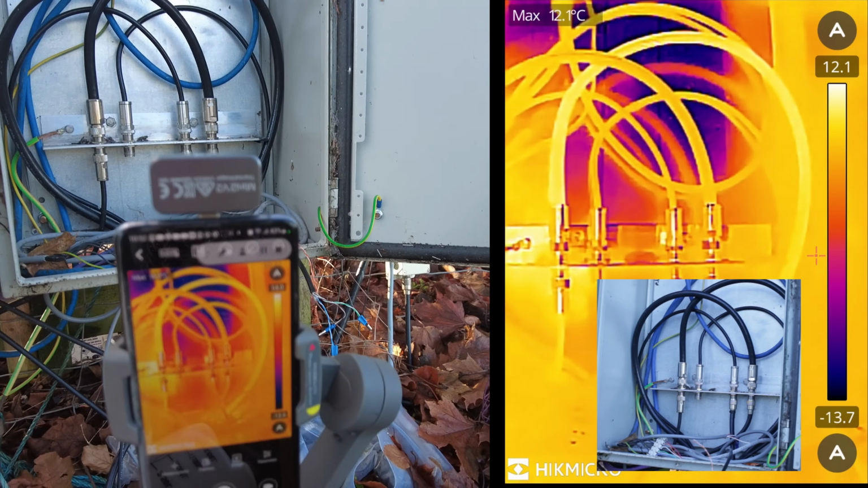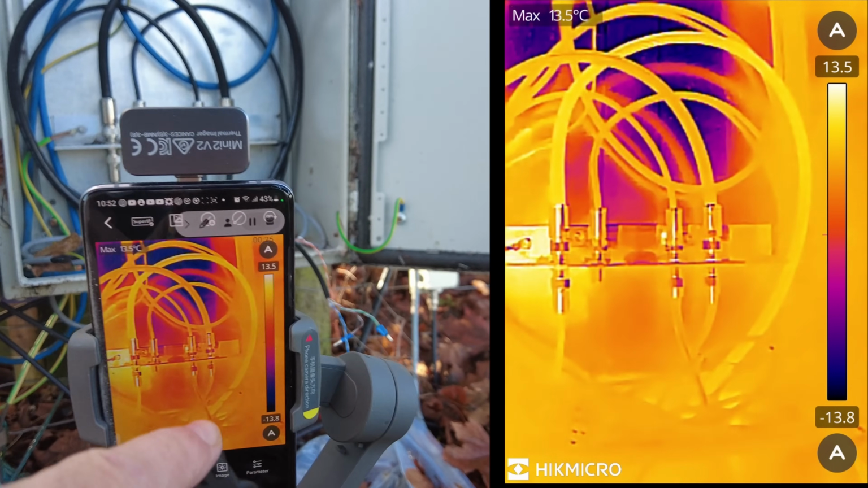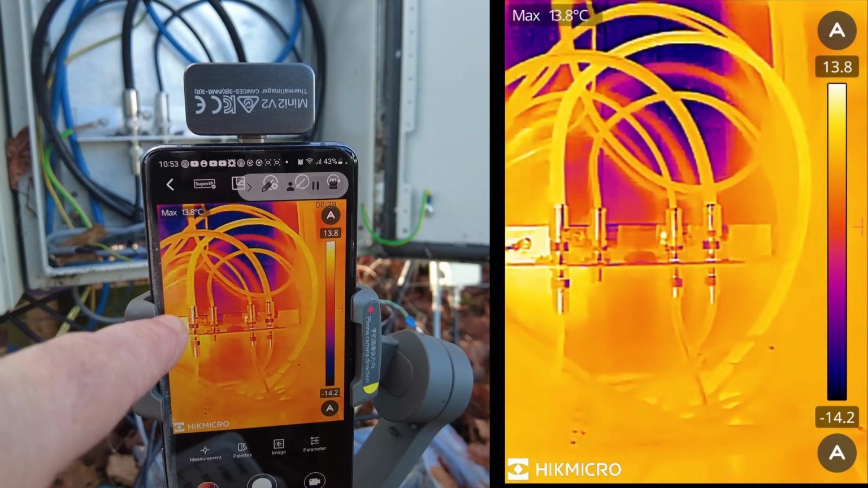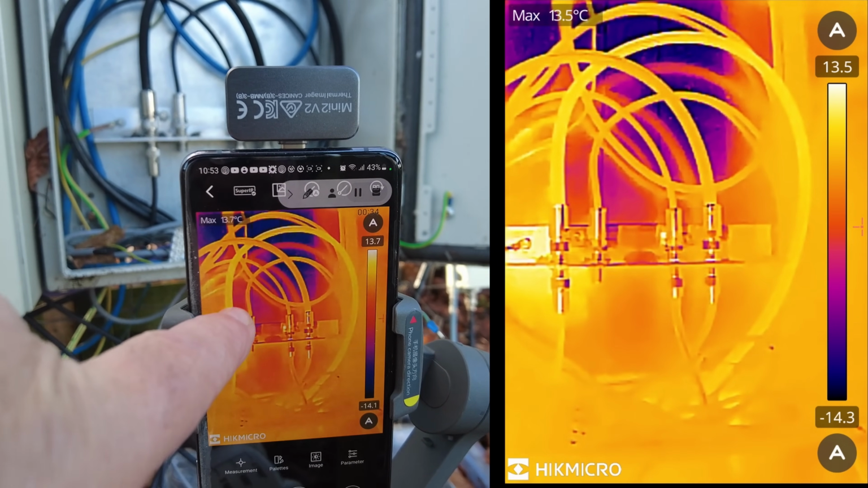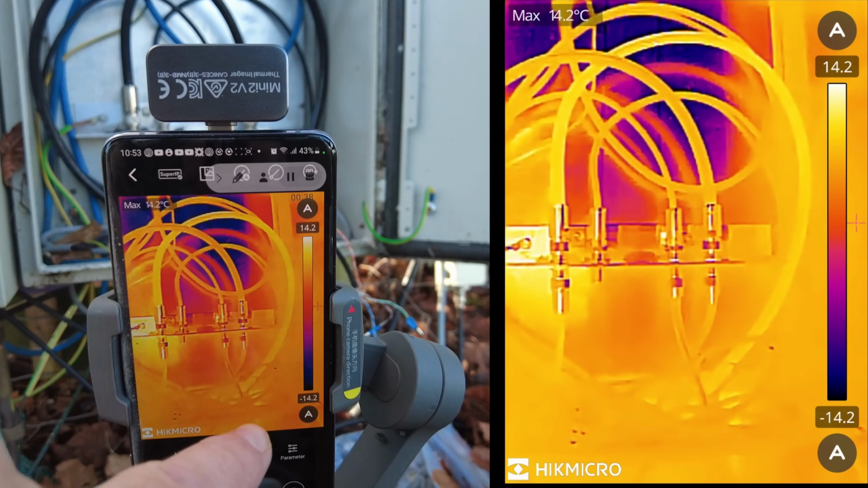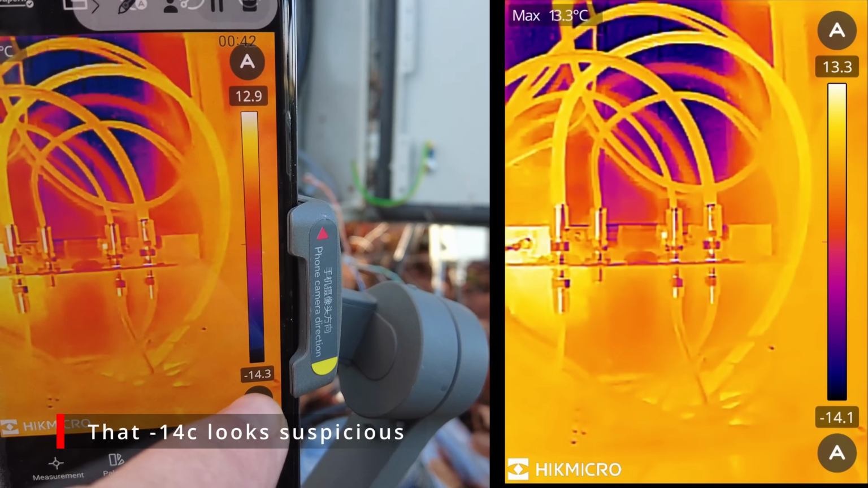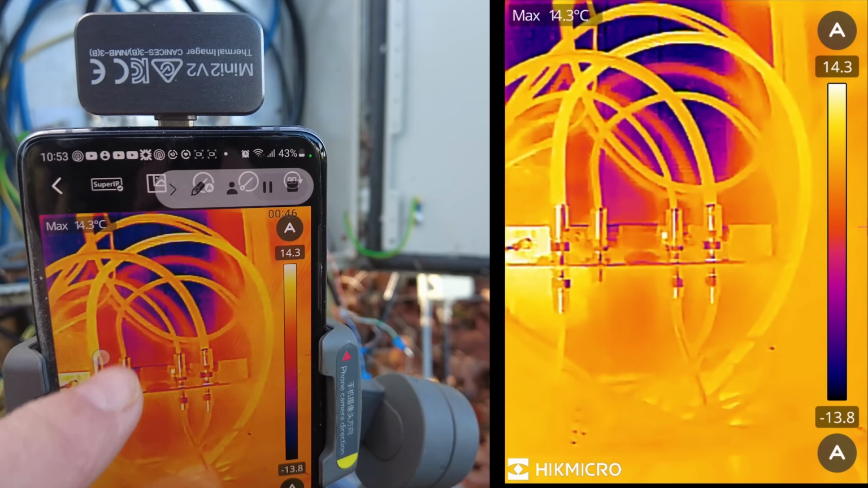Well, this is actually already very interesting because you can see the coax here is hotter by a degree or so than everything else. So that was the transmit antenna, and that's my receive antenna, and so that's gone up by, well, that is minus 14 and that's plus 13, so it should recalibrate in a minute.